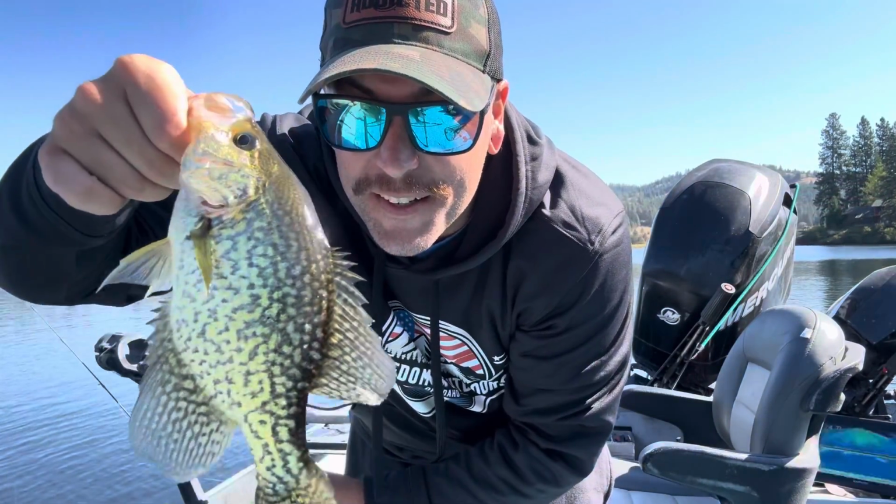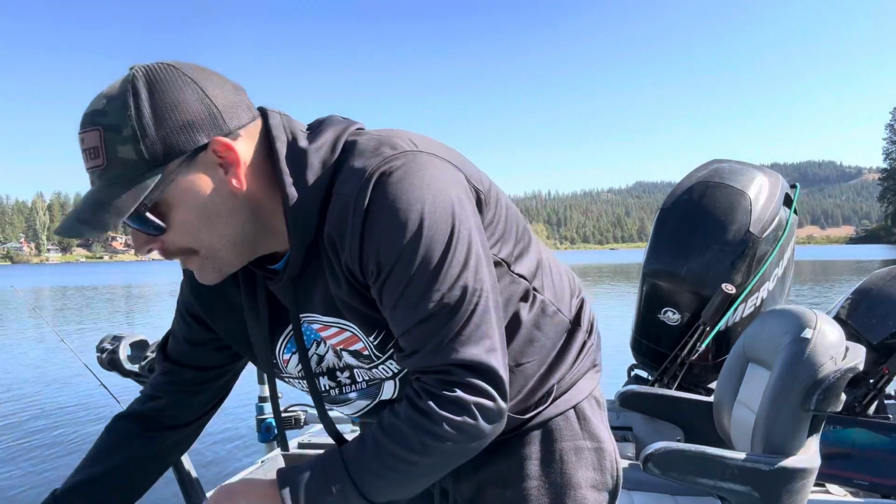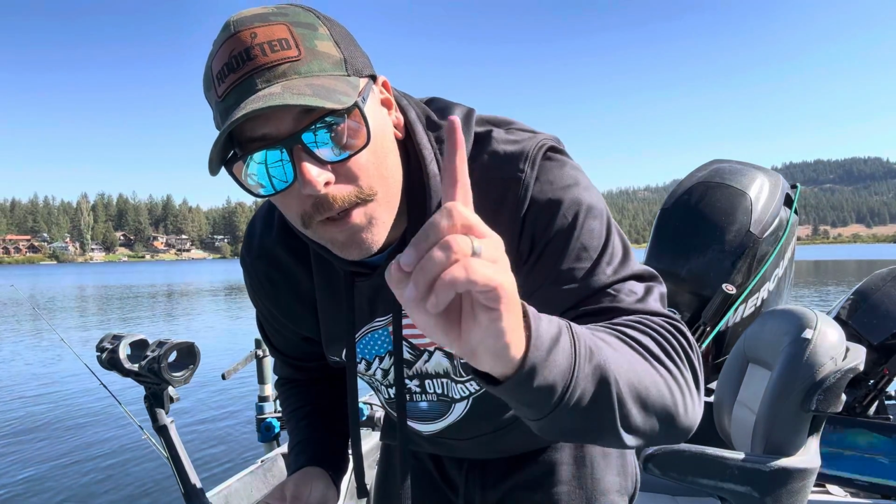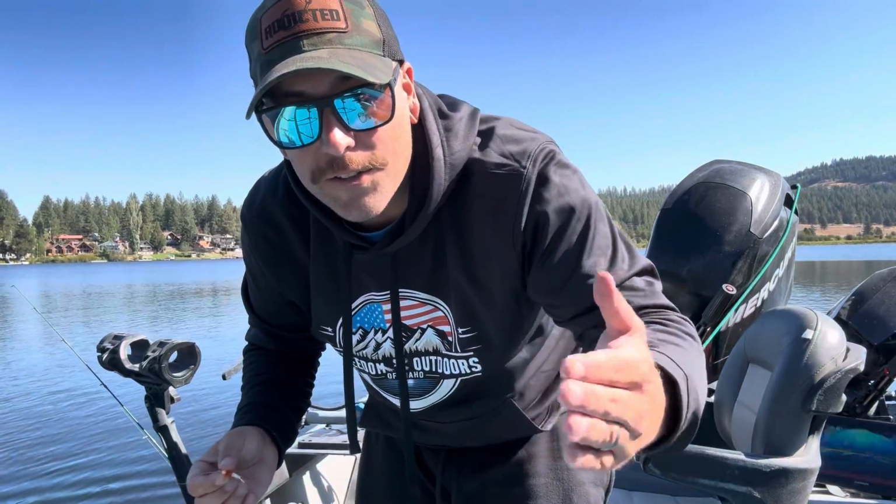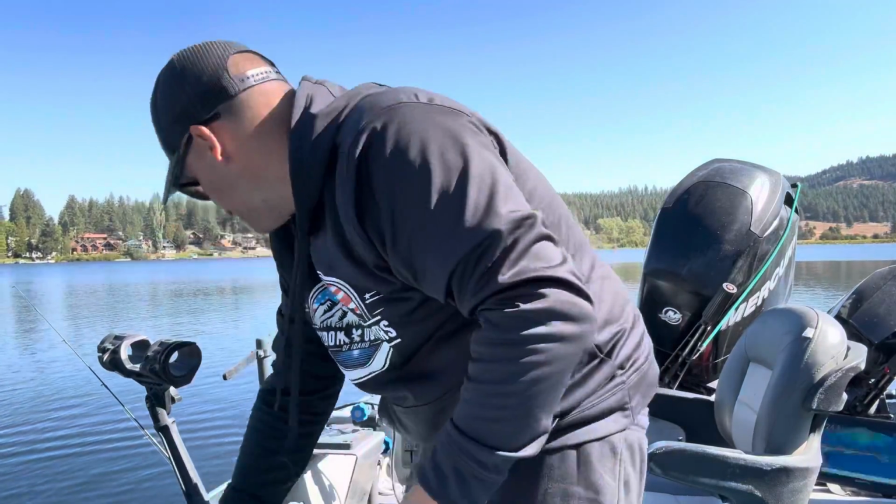Not a giant, but I don't know, 11 inches maybe. Yeah, this is awesome. I found, so there's a rope that's coming up through the water column, and all these crappie are just stacked all around this rope right here. It's kind of hard because the boat keeps turning and pitching, but there's hundreds of them down there.